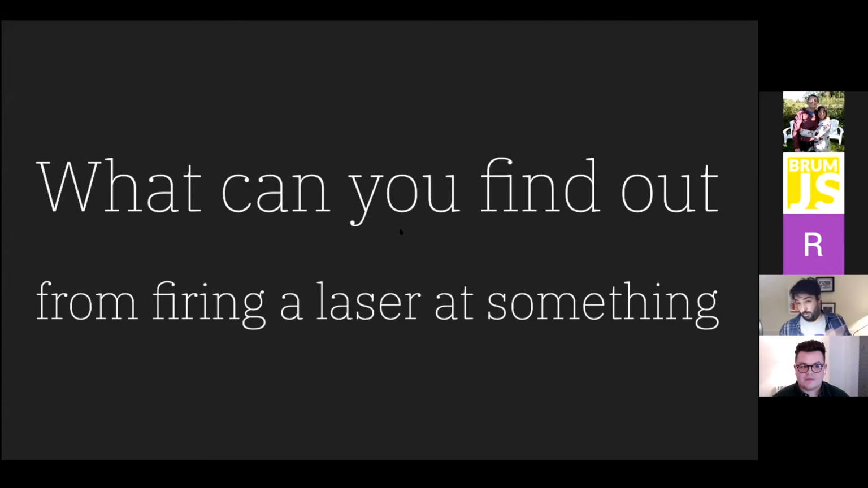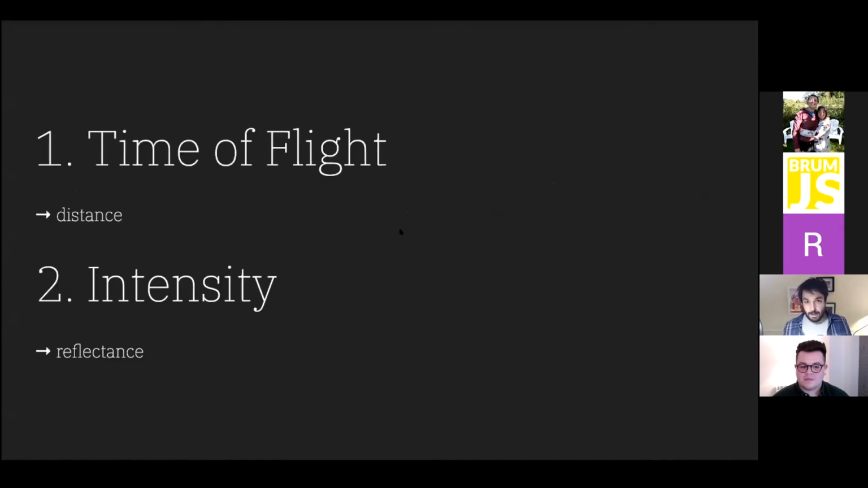What kind of things can we ascertain from that? There's two things, basically. One is how long it takes to come back, and the other one is how bright it is when it hits that sensor point. So this is the time of flight, how long it takes to bounce back. And from that, we can work out how far away something is. And then based on how strong the light is that comes back, you can work out the reflectance of that object. So maybe if it's a traffic sign, it will bounce back really strongly, whereas if it's a piece of coal, it might get absorbed into it. I don't know why I picked a piece of coal there. That's a random thing.